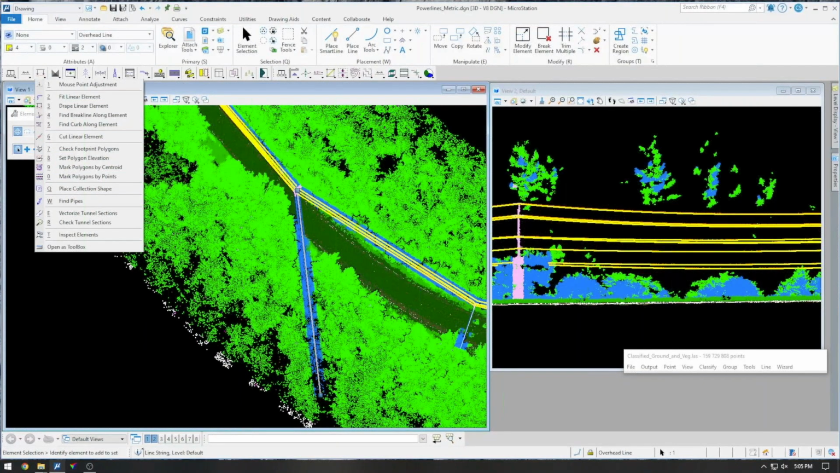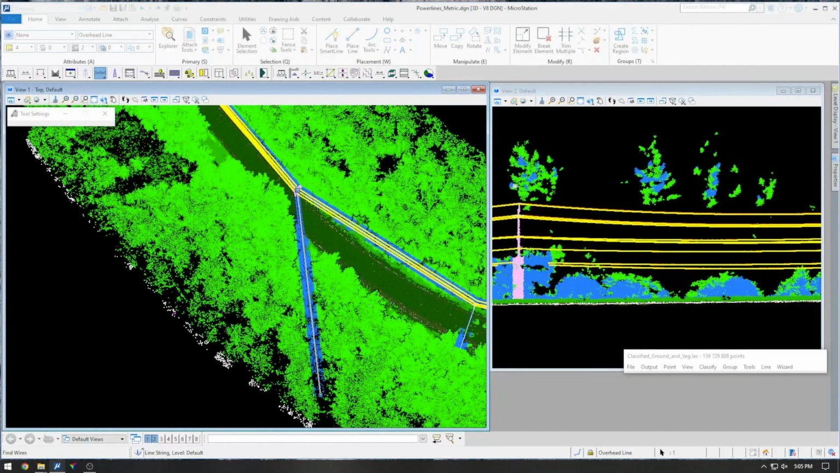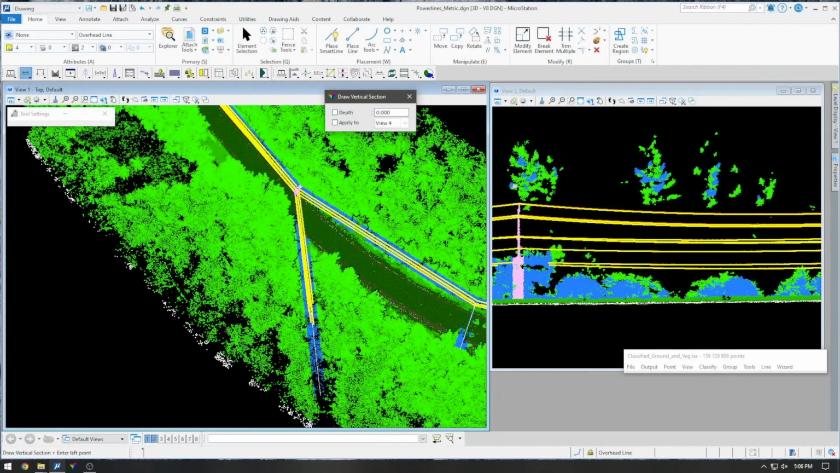This routine works best with one alignment at a time. So for any offshoots or secondary, you just select another alignment like I have here, rerun the process, and it'll classify and vectorize any wires that it sees.